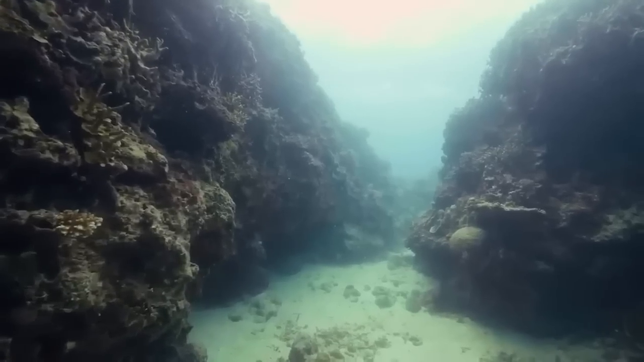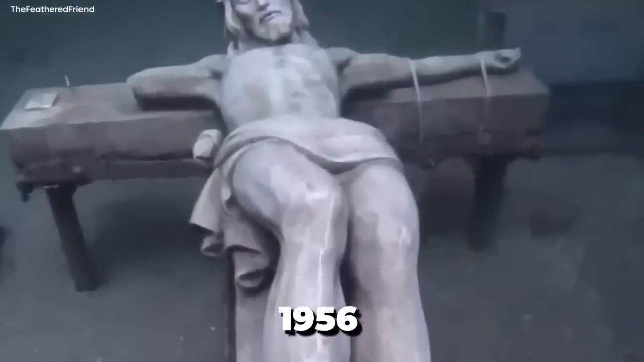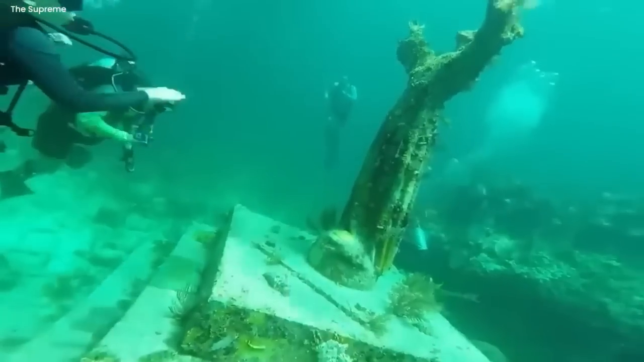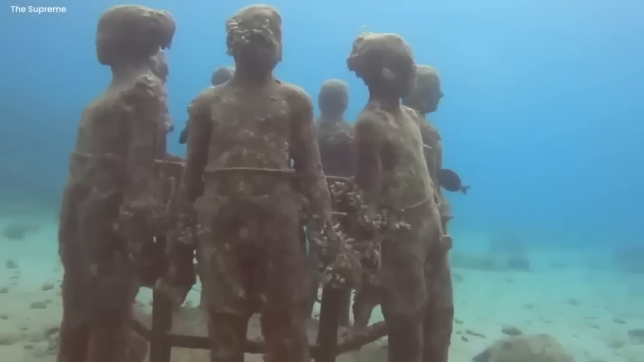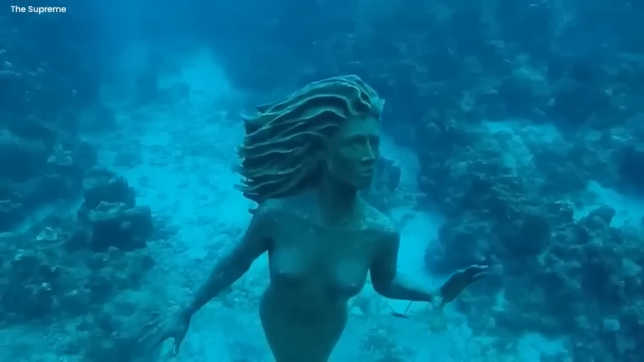Upon further speculation by marine biologists and archaeologists, it was confirmed that this statue dates back to 1956. It was built by a couple in loving memory of their dear son. However, over time, it plunged into the water, becoming a tourist destination for many deep-sea divers. It was a very creepy sight, especially in the vastness of the sea brimmed with deadly creatures.